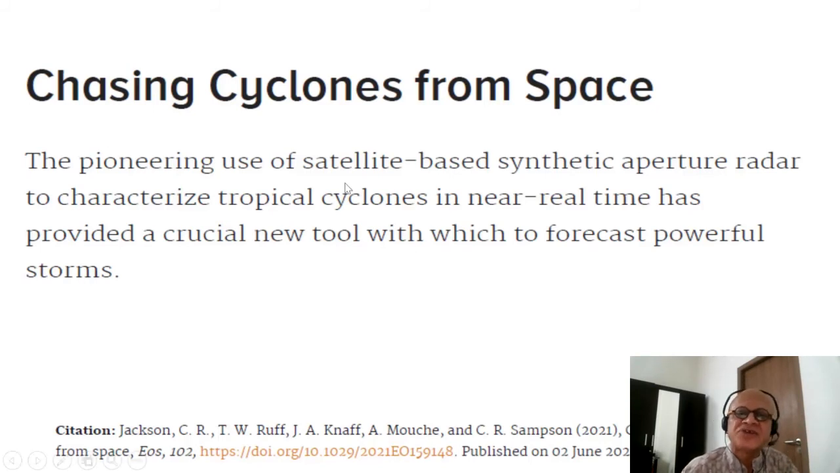This is the pioneering use of satellite-based synthetic aperture radar to characterize tropical cyclones in near real time, which has provided a crucial new tool with which to forecast powerful storms. Anything that can improve the process understanding and provide data for assimilation into the forecast models to improve forecasts is obviously going to be very useful.